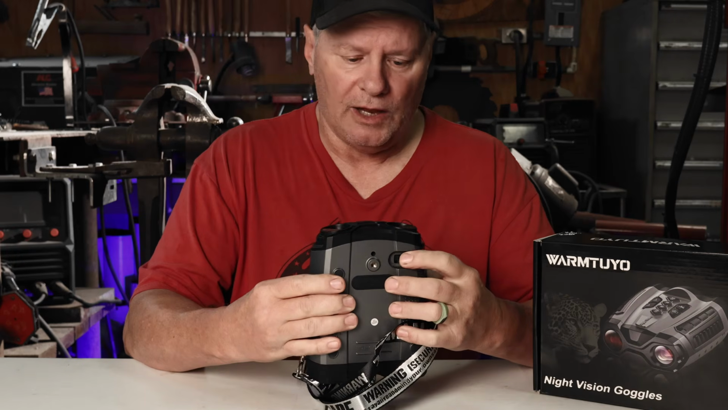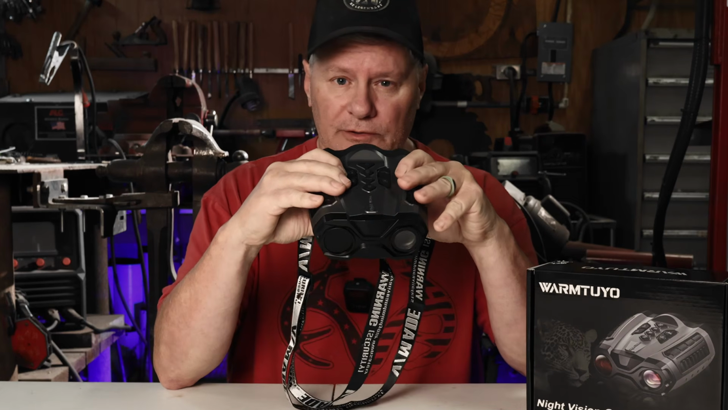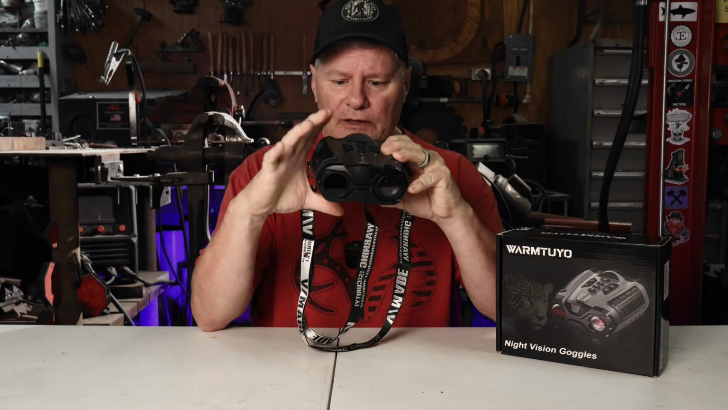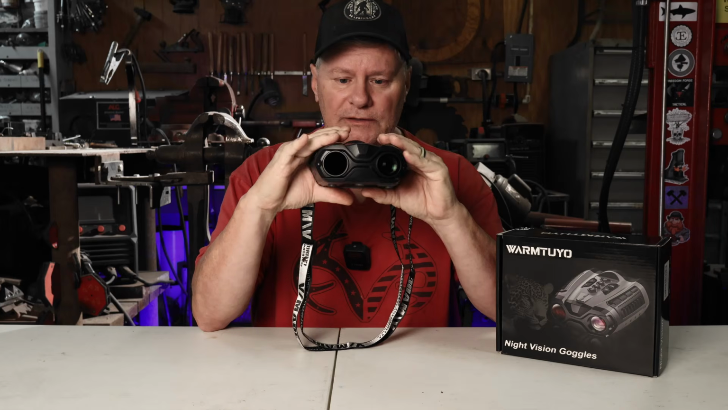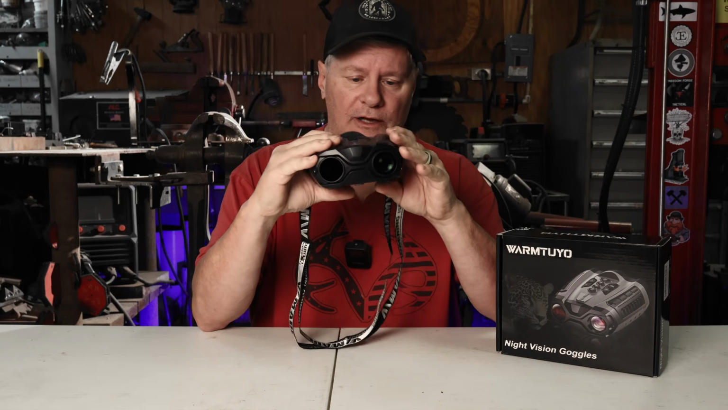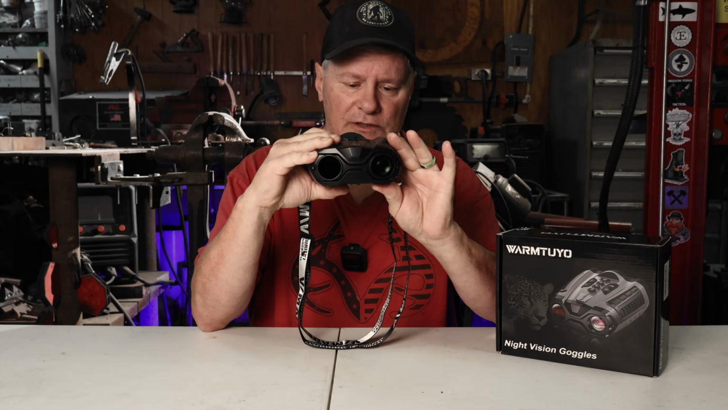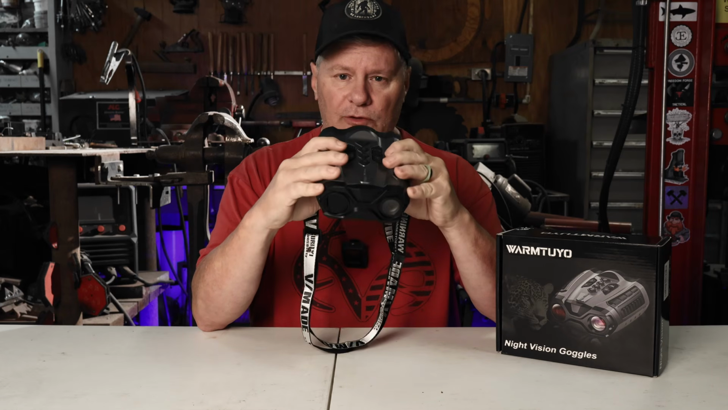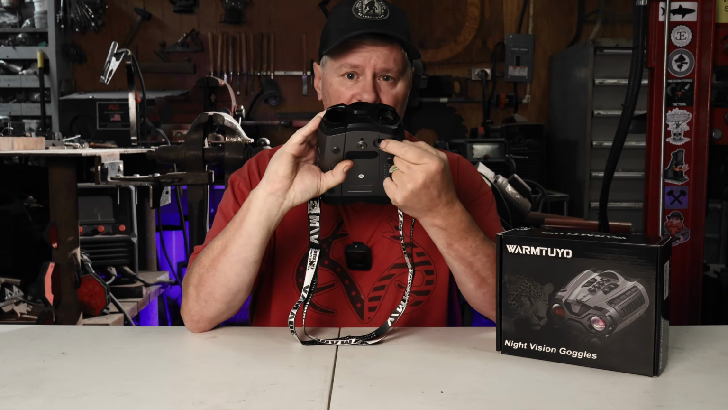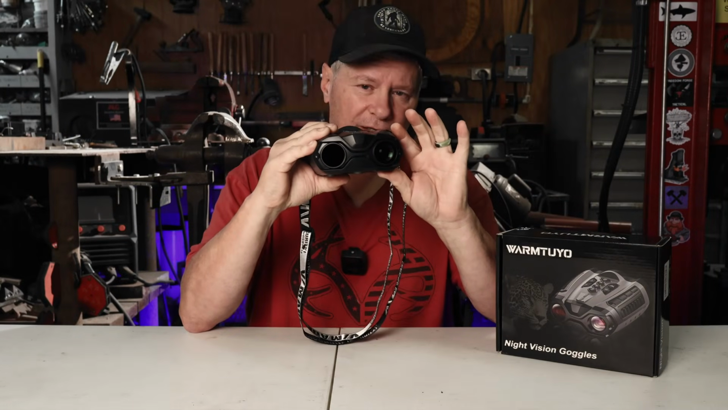This focus wheel, I don't like it being on the bottom. I consider this to be binoculars or night vision binoculars. They're called goggles, that's fine. But I like to be able to rest those in my hands like this and move a focus wheel. If this wheel could have been here, that would have been very nice. So what it means is I have to get under here like this to focus. And again, putting it on a tripod, the mounting hole is up here by the focus wheel, so it possibly is going to get in your way like it did with my tripod. So I had to ease my thumb under there to get to it.